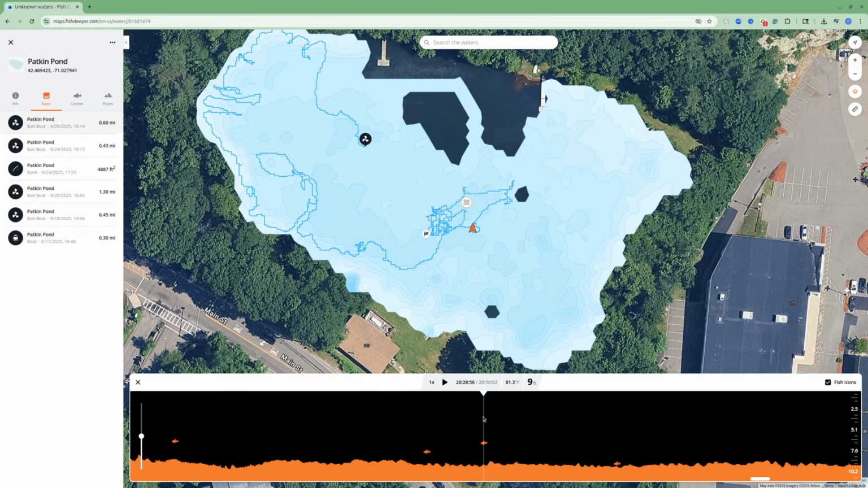Now, a downside is that sonar only looks down from where you're at. So if you remember, you're fishing, you're sitting in a tube, you're casting out in front of you, let's say 20, 25 meters, the sonar looks down below you.